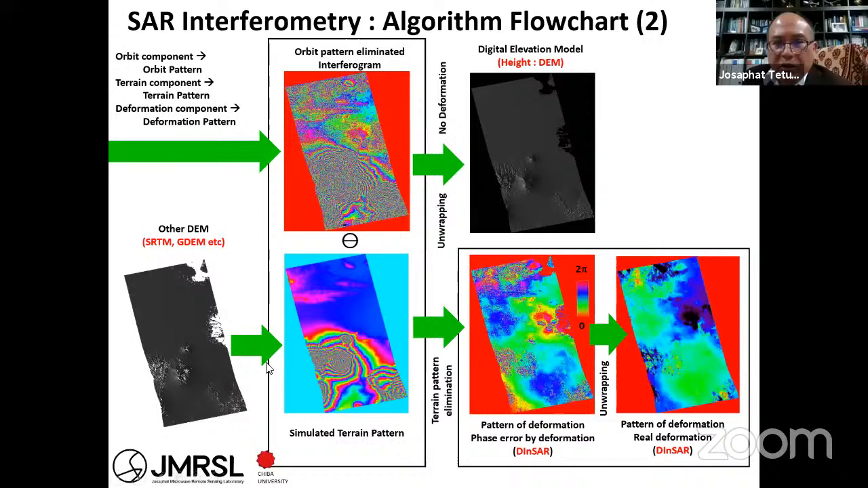You can get it, simulate it, and compare. If there is not so much change, you can use this information for the digital elevation model. But if you reduce, for example, the two fringes, you can get the change. We call it the pattern of deformation or phase error of the deformation.